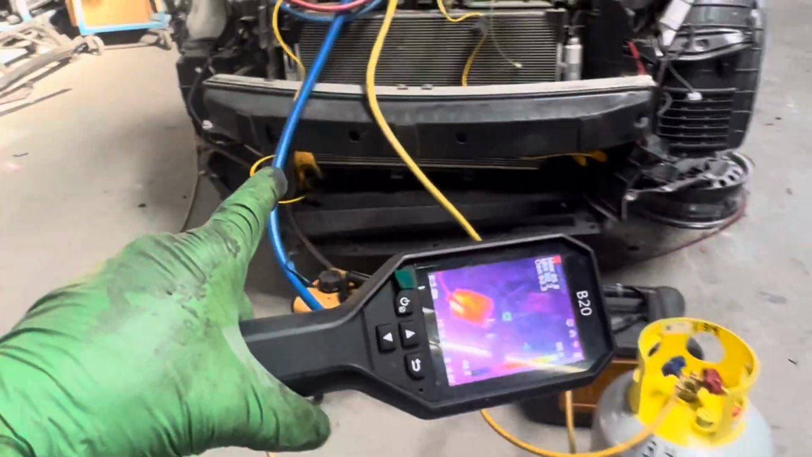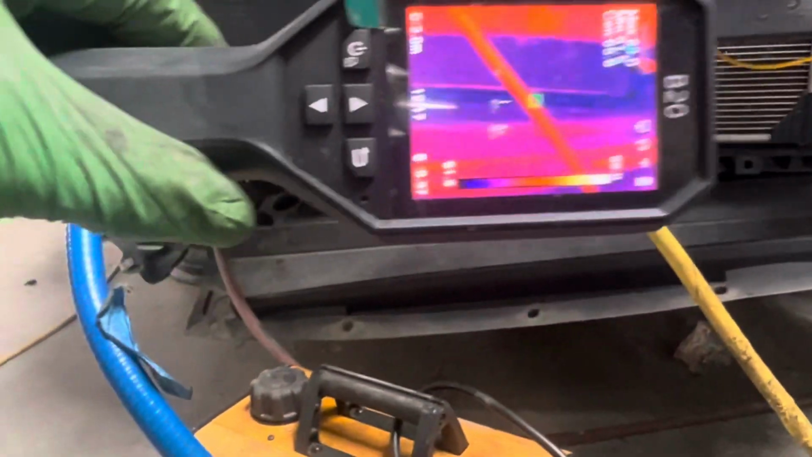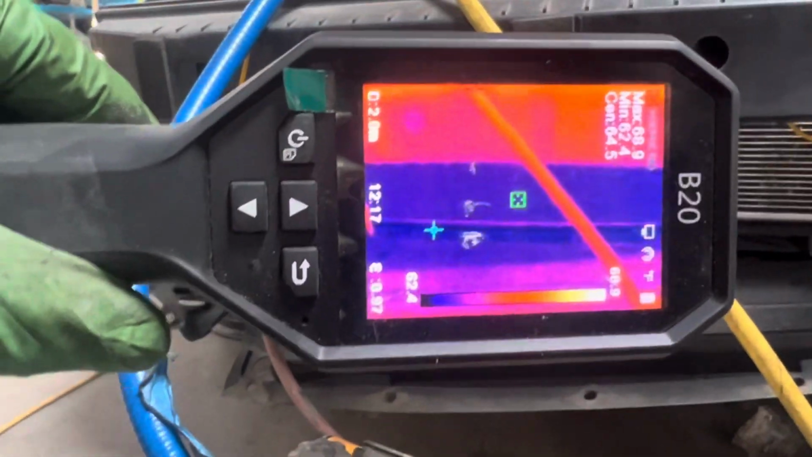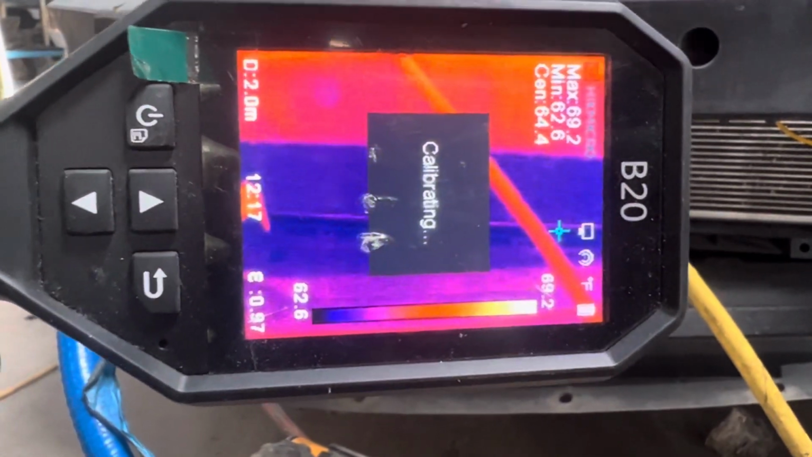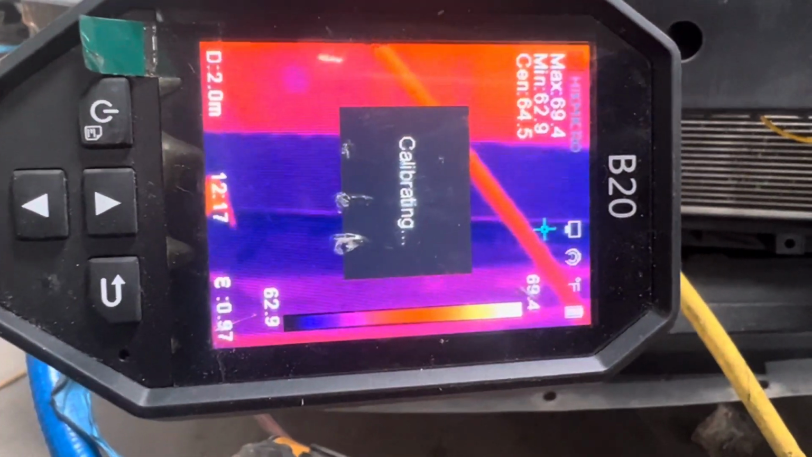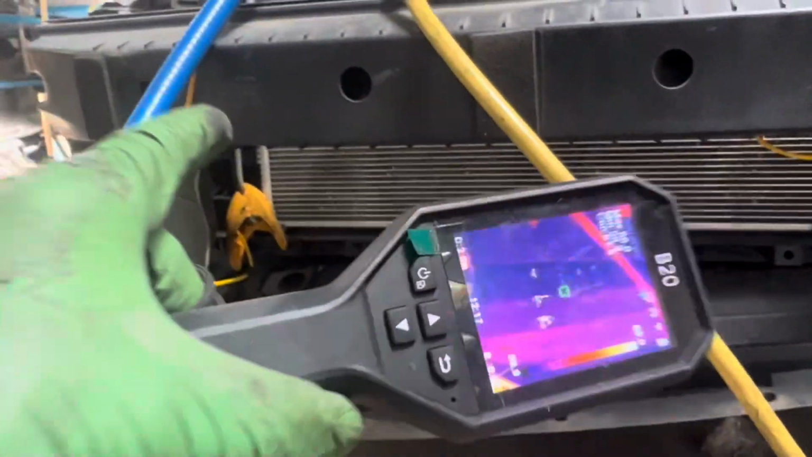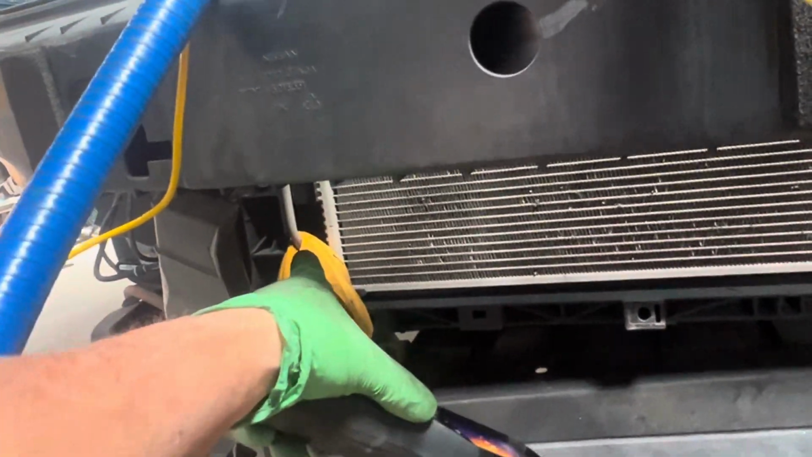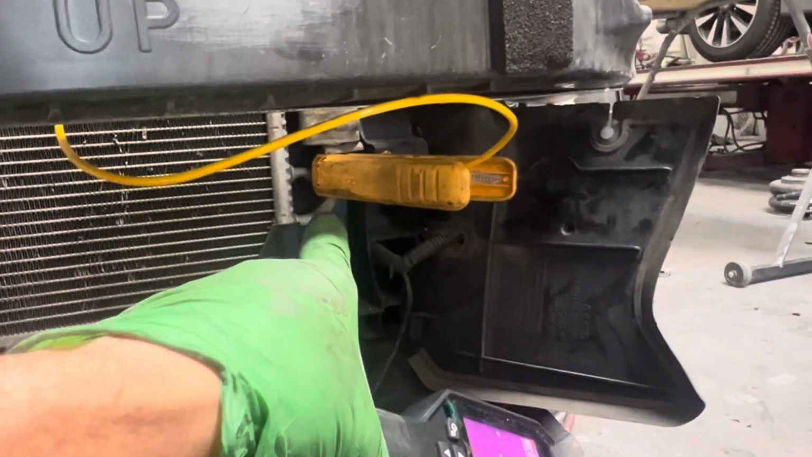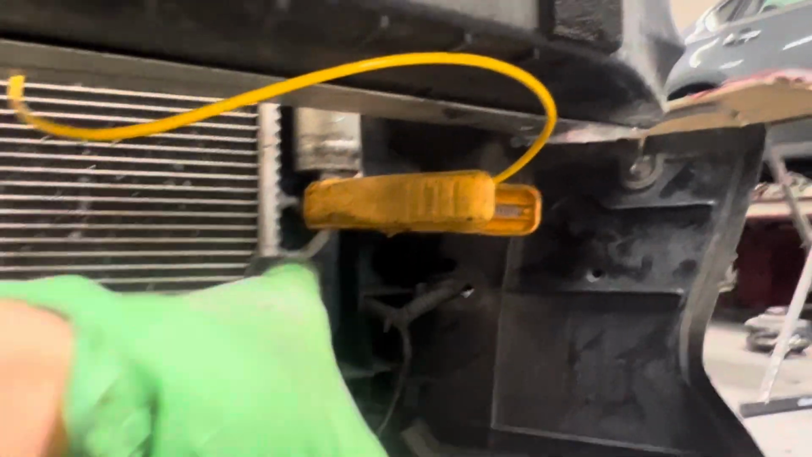Now what we're going to look at is the bottom of the condenser. As you can see, the green square in the center says 61, 64, something like that degrees. But I also have the temperature clamp on the liquid line coming out of the condenser and going into the receiver dryer right there.